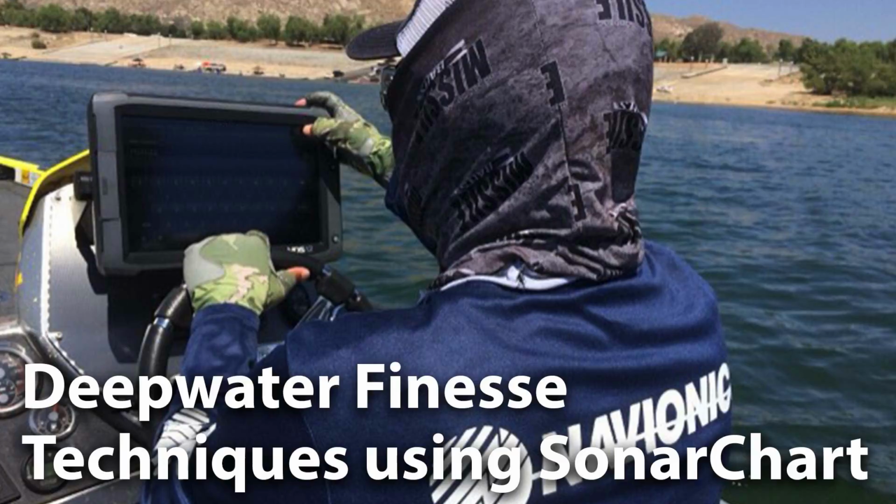And this is the mapping, right? And there you can see the different shading right there in the right corner of what the creek channel looked like. And so when you pull up on a spot, folks, and it looks like this, you're going to catch them no matter what you drop down there. The hard part is just finding the spots.